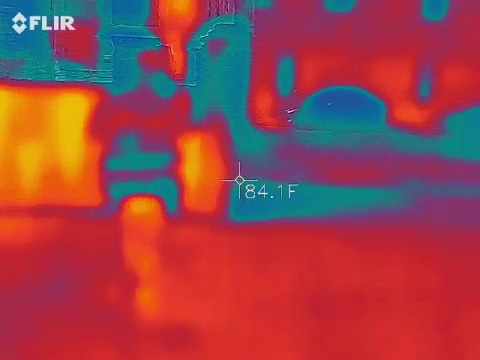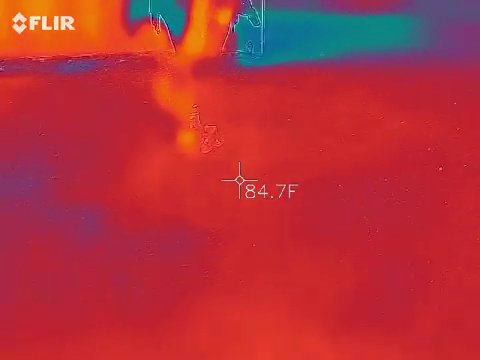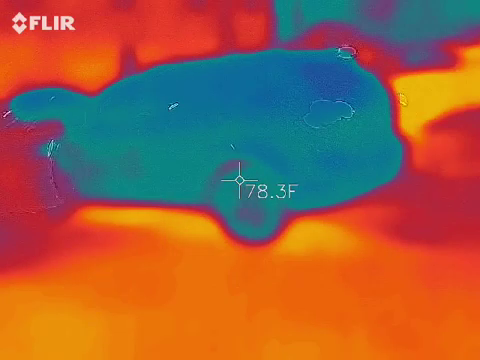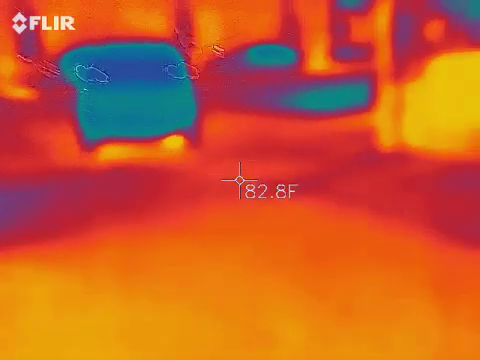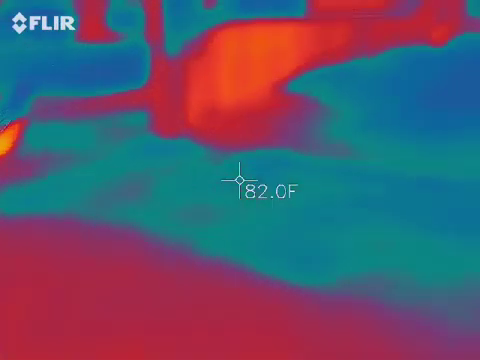What do you make on the wall up there? 86. You're at 80. All right. Watch out for the entrance. This thing's saying 87, so that's really hot. So you got that light beating on it from the street too.